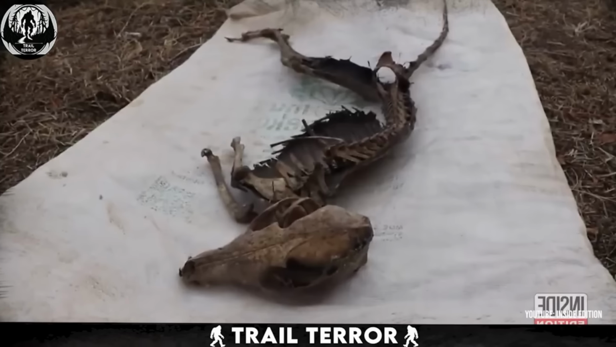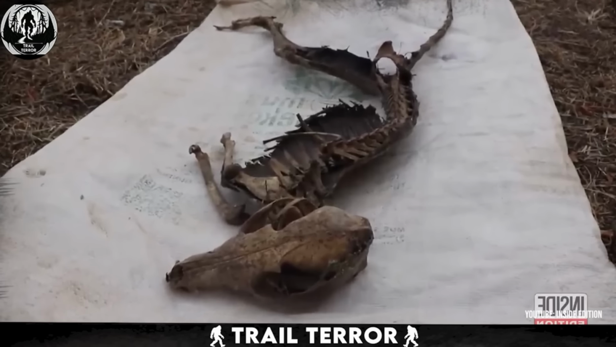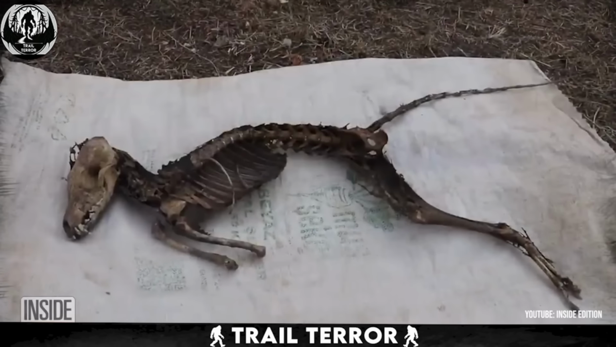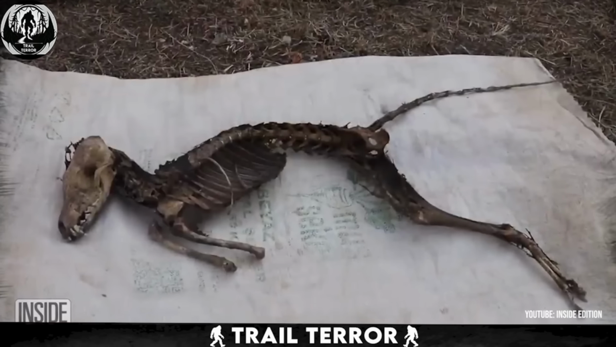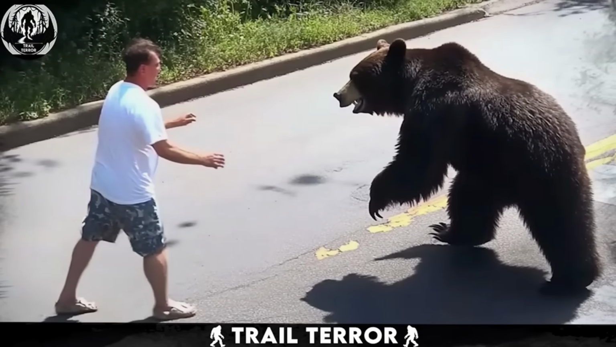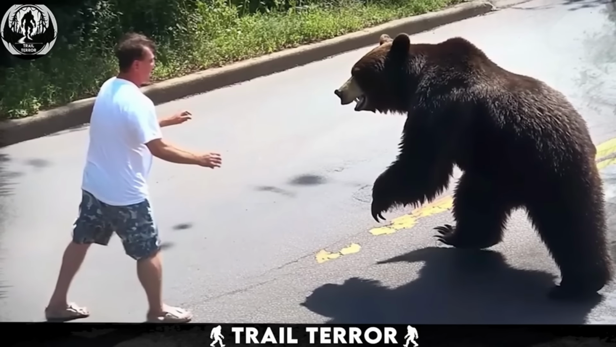The workers handed this mysterious creature's remains over to a university for further research. And who knows what they'll discover about this long-lost beast. We can only pray.